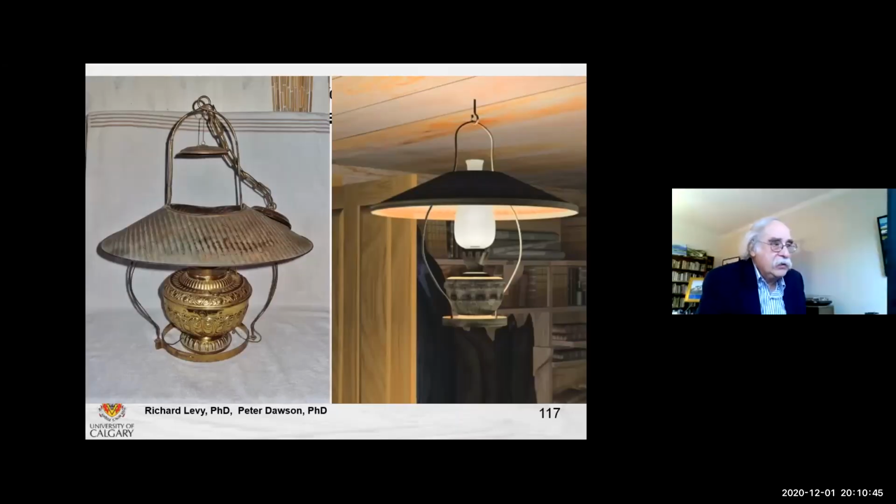And where we didn't have good evidence, we looked for artifacts from the period.